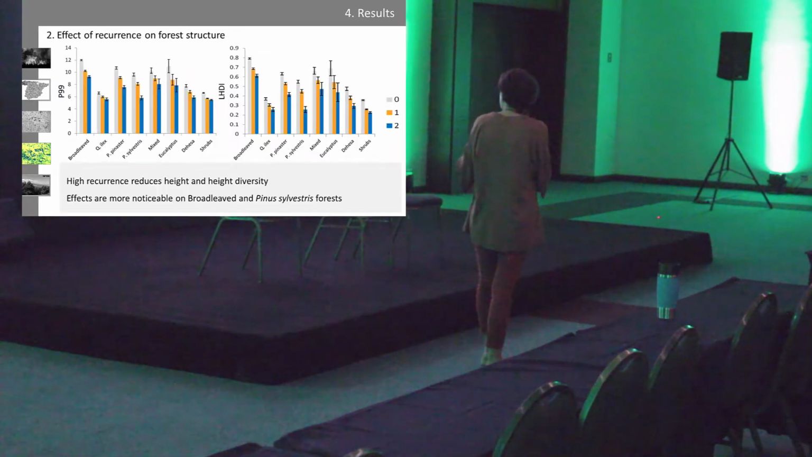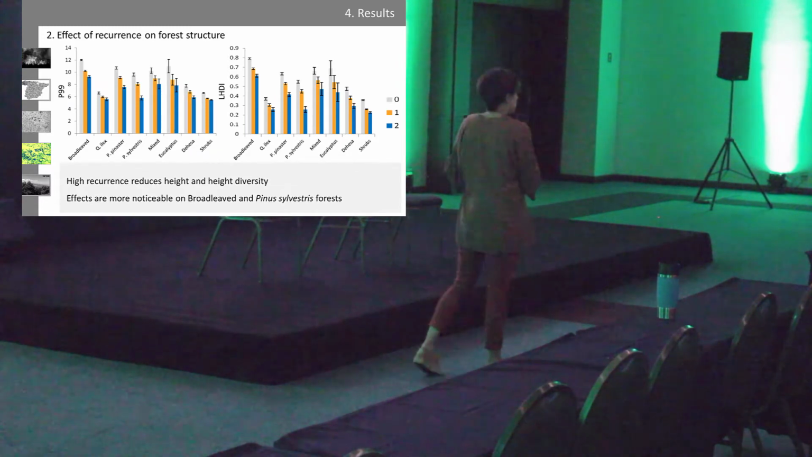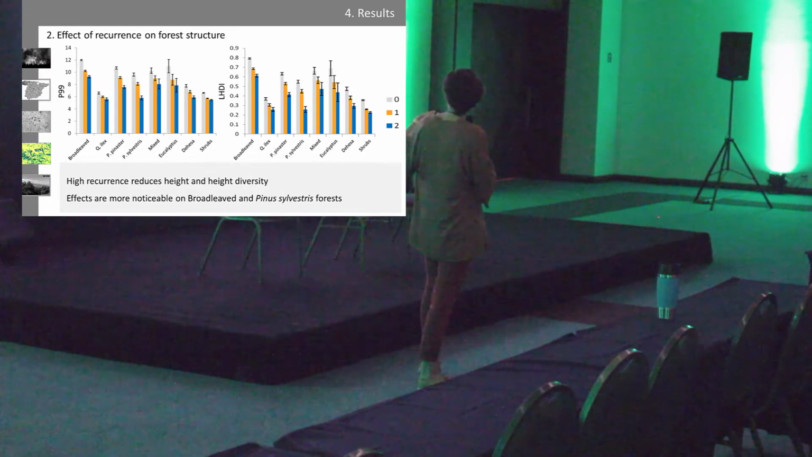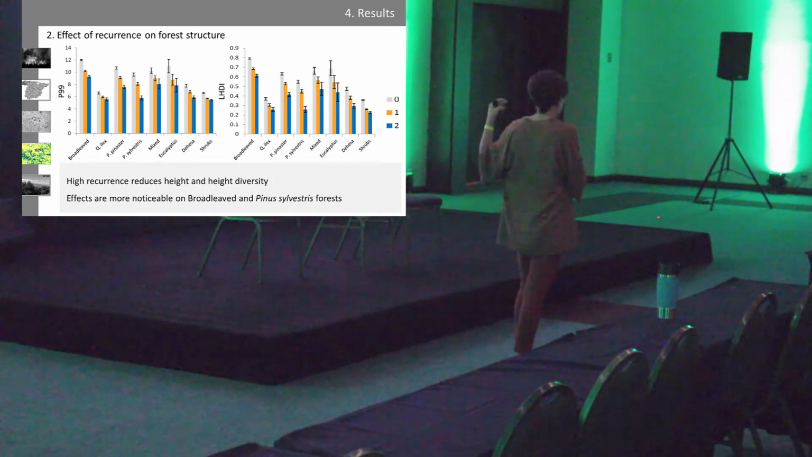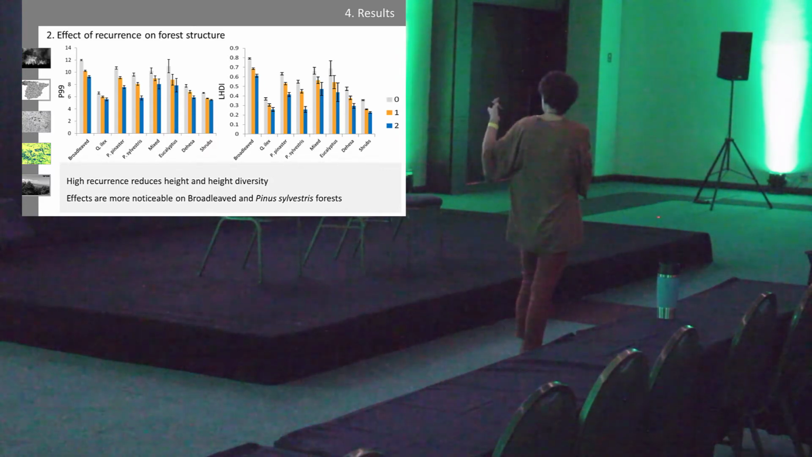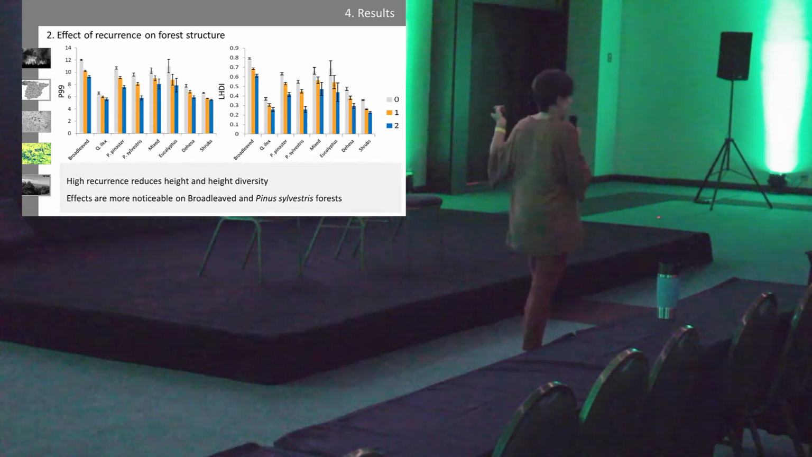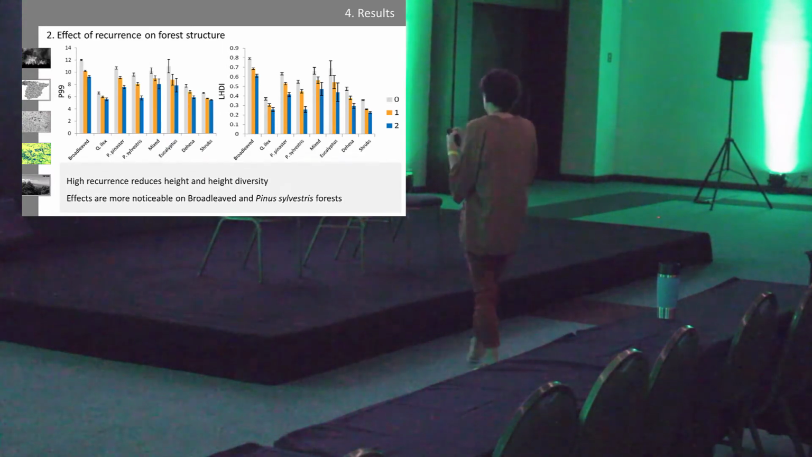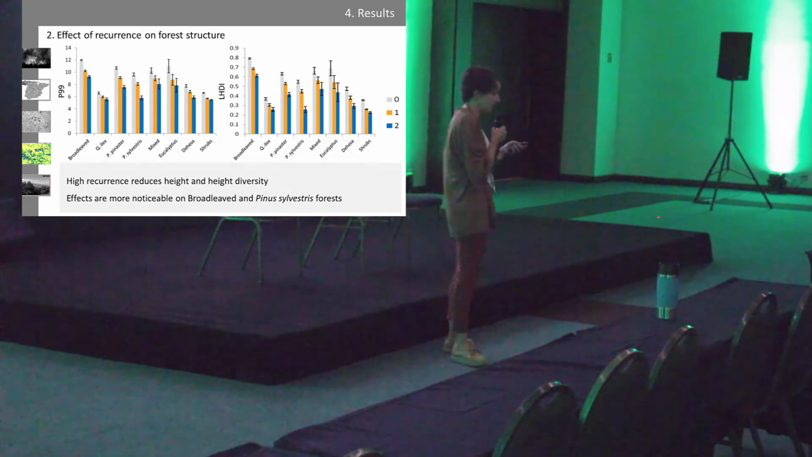Sorry. Here, the effect of the recurrence on forest structure. We analyzed 2 main variables, the height and the height diversity, by the percentile 99 and the LiDAR-based height diversity index. So, what we can see here is that high recurrence reduces the height and the height diversity, and the effects are more evident in broadleaf forest and Pinus sylvestris forest.